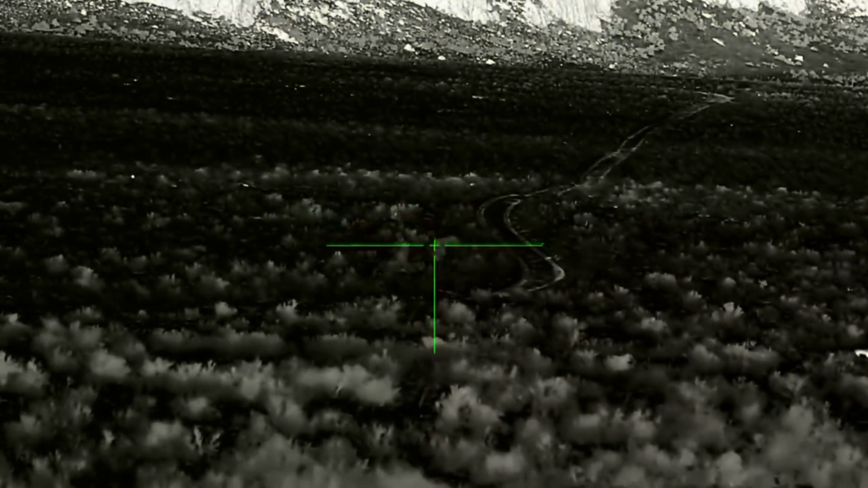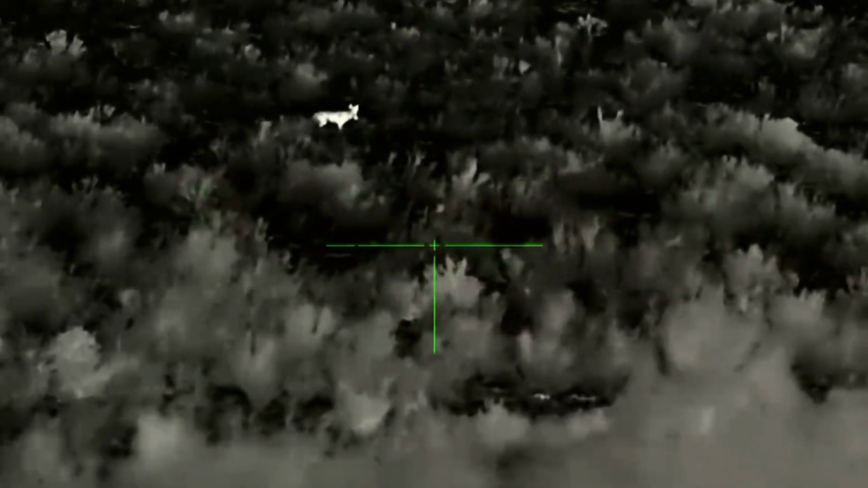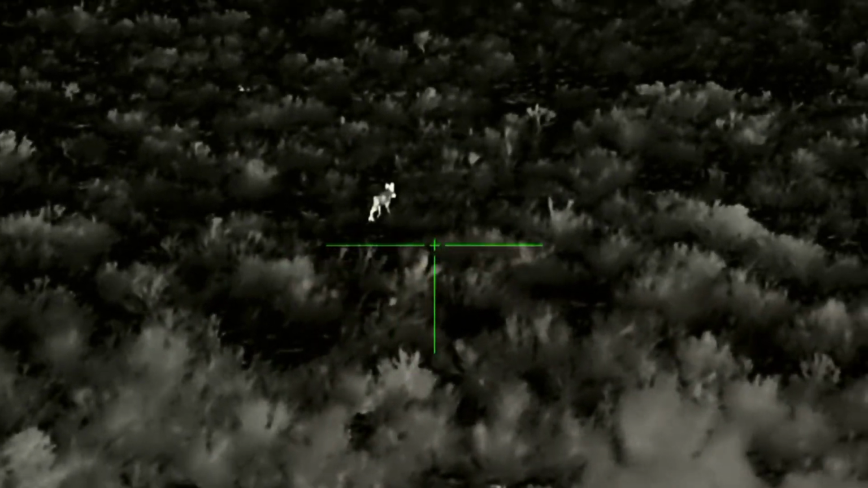We were watching this coyote in the distance. He was slowly coming in, but not really committing. And we just thought we'd better sit it out and be patient. And then all of a sudden, I noticed a coyote had snuck in on us, much closer. There's one right here.